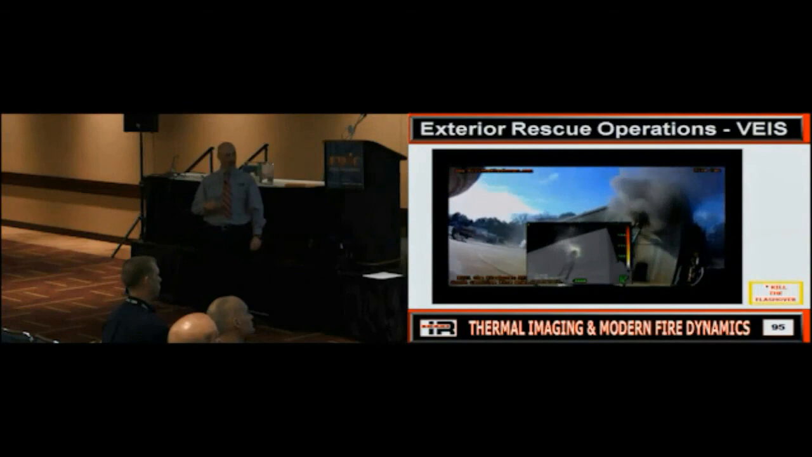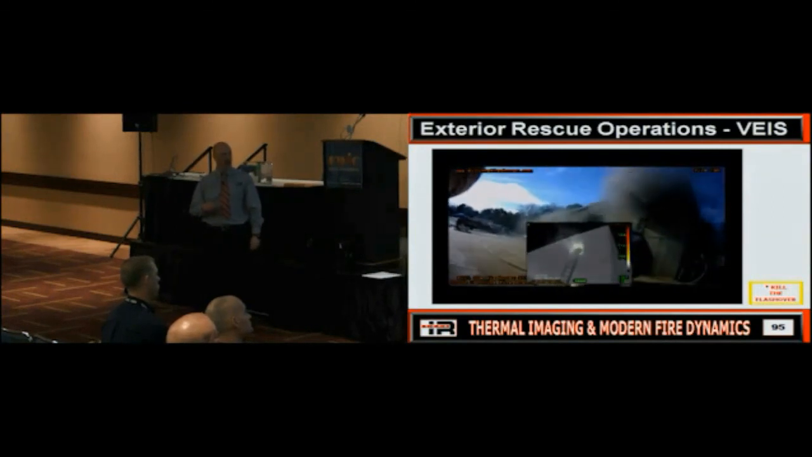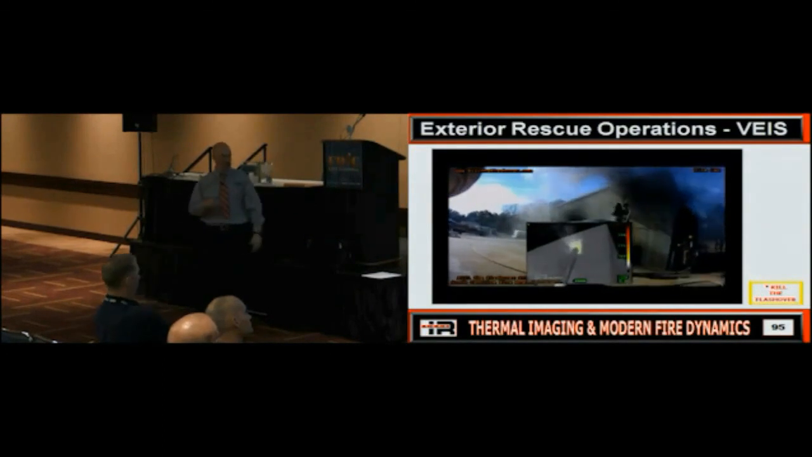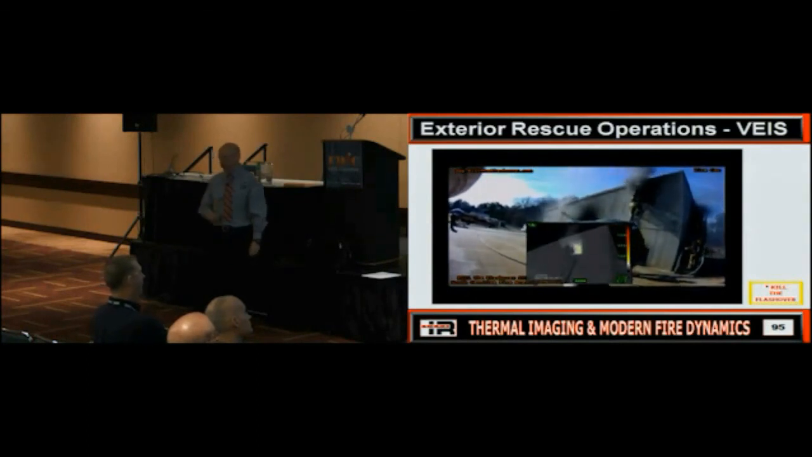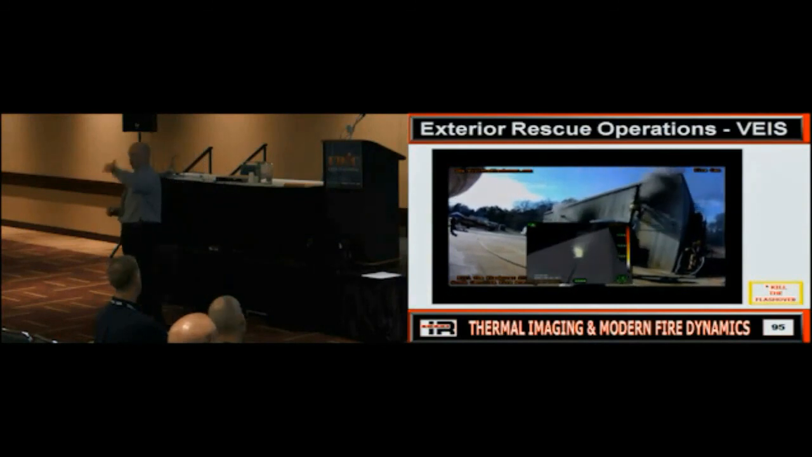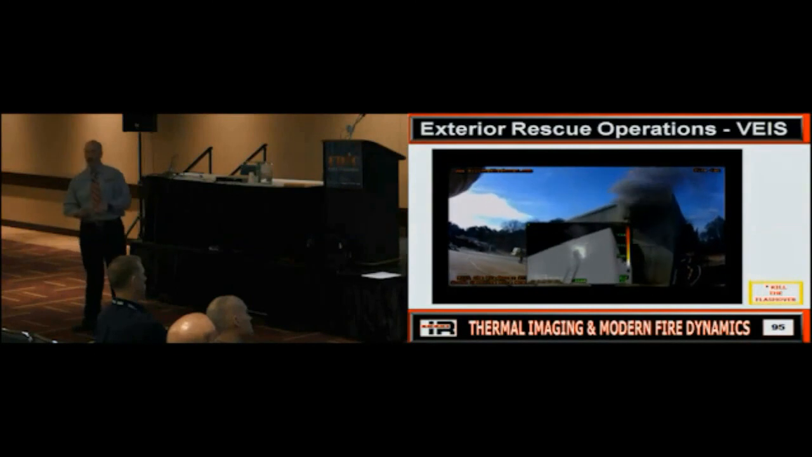So that's a good heat condition, but not red, so we're going to probably go. So that's something we could look at. You know, what are you feeling? What are you seeing? There's yellow. It's warm in there. So he bails in. The second firefighter comes up with a thermal imager. What is he doing? Monitoring conditions, tracking that other firefighter, right? Is that the best way to do that?